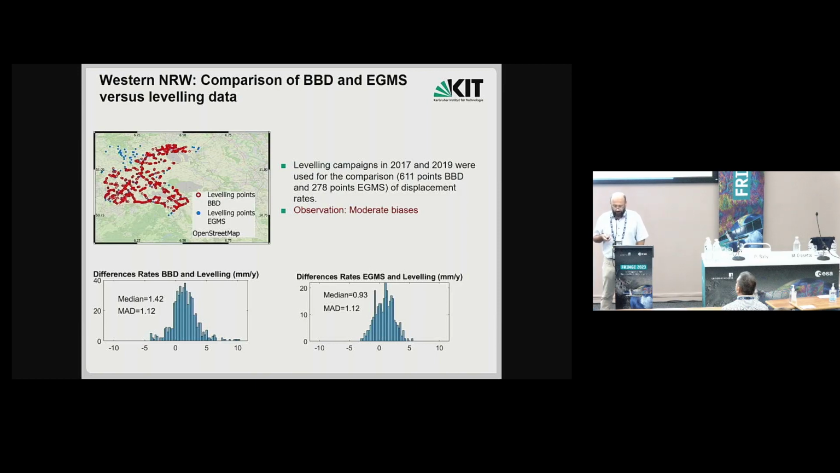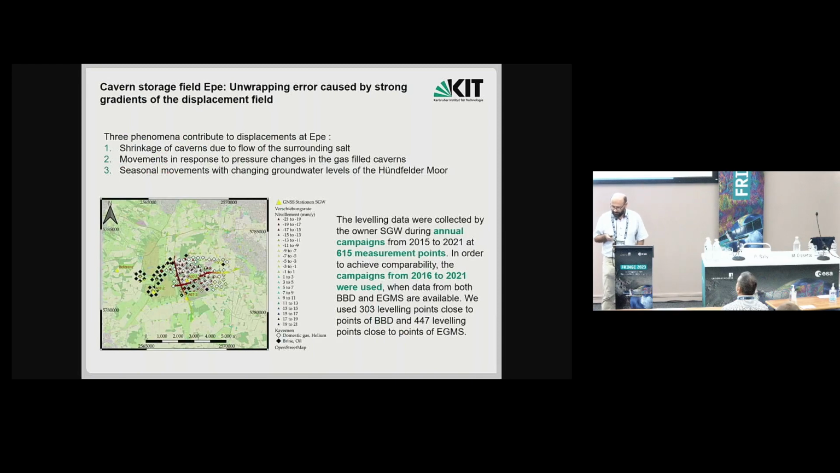Here there are also leveling data available, but only 2 measurement campaigns, which makes the estimation of linear trends a bit imprecise. And so we get slightly higher biases and dispersions when we compare InSAR with leveling.